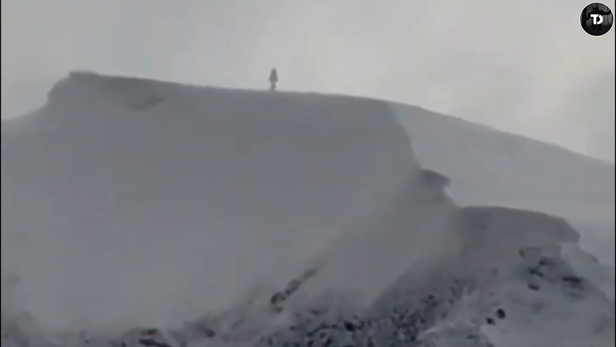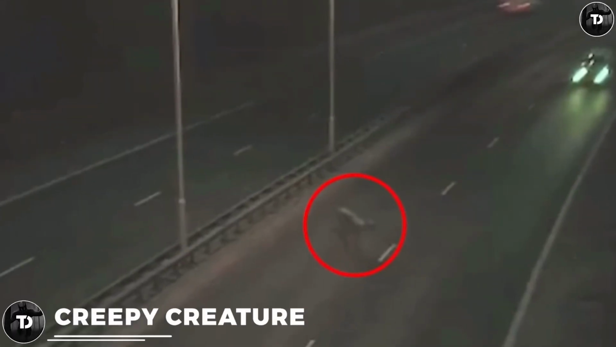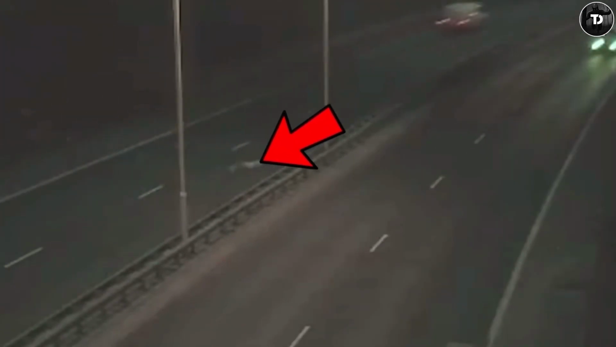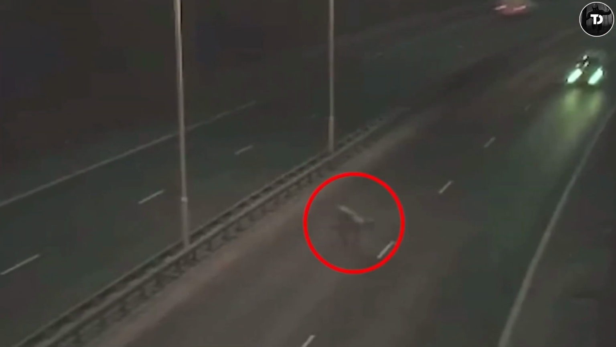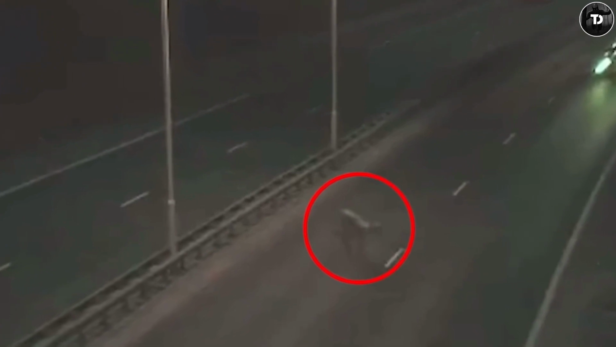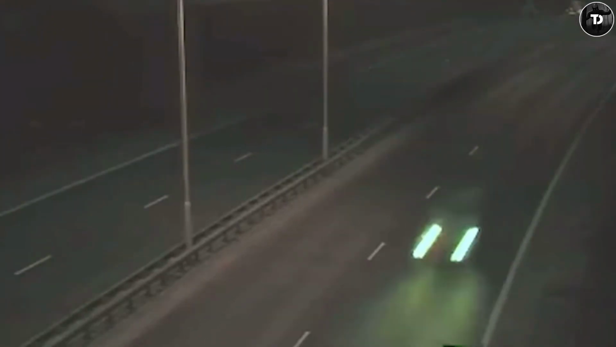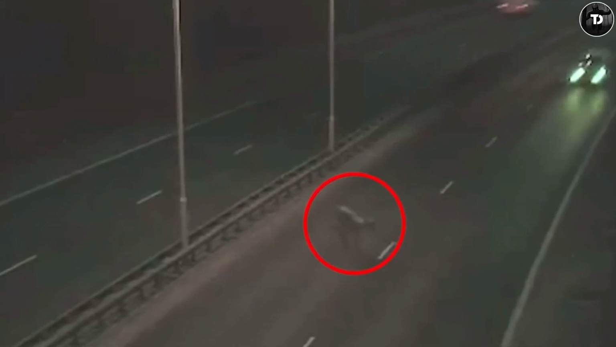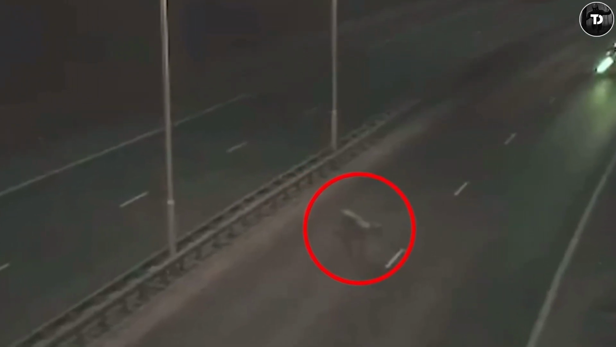Creepy creature. This video was filmed on a busy road in the UK, but you can see something resembling a tiny human passing the road in the blink of an eye. What is that? It's fast and it is small, but still, we don't have any idea whether this creature is a poor little animal or some sort of alien.